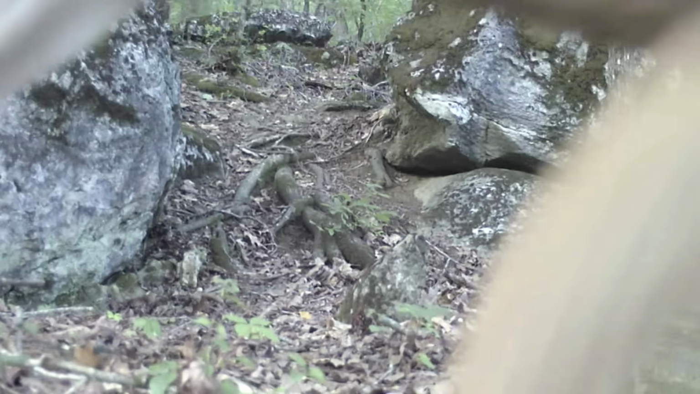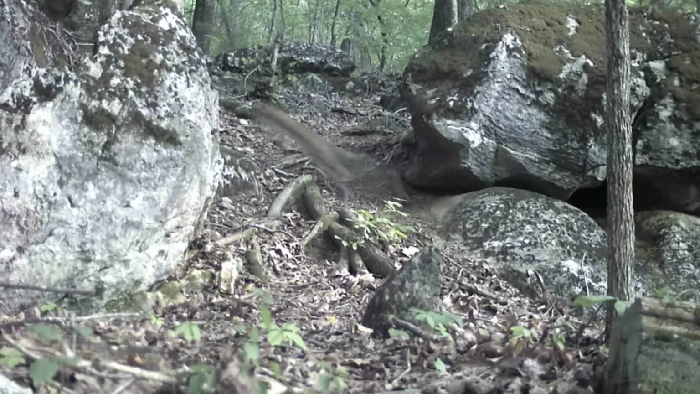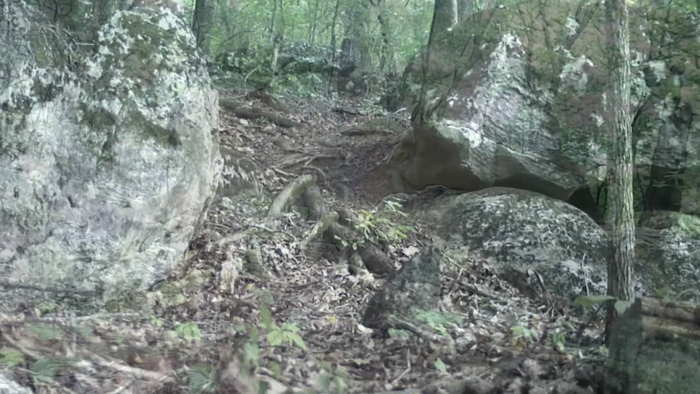And down at the cut, looked like a young deer or a fawn right in front of the camera. Can't tell. And the squirrel fooling around. That's about it. They ain't moving around as much as you think they are. It's just so hot on them. They're doing what they have to do.